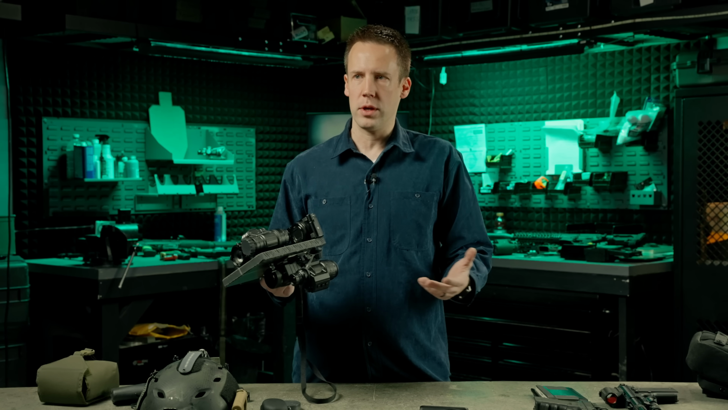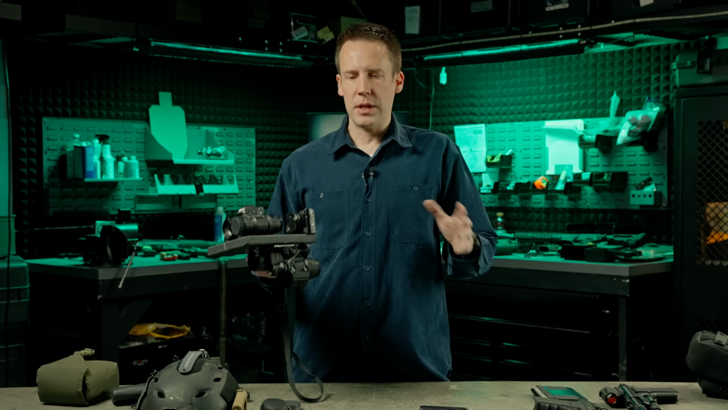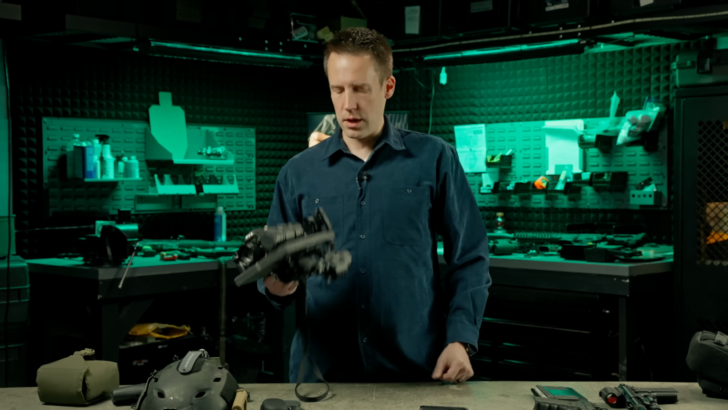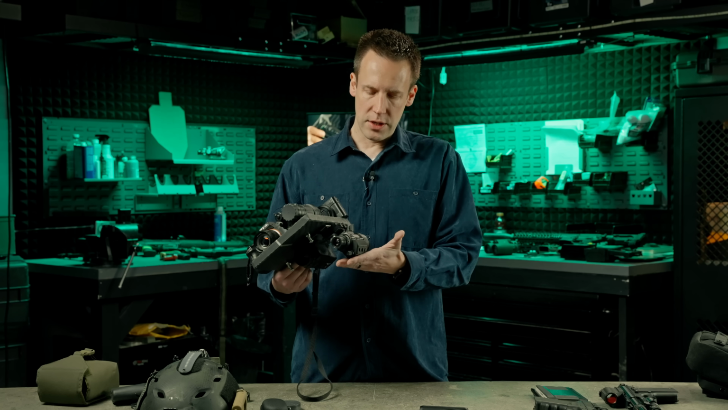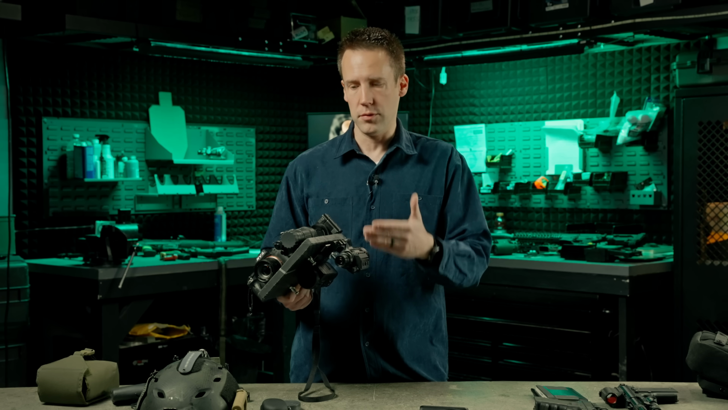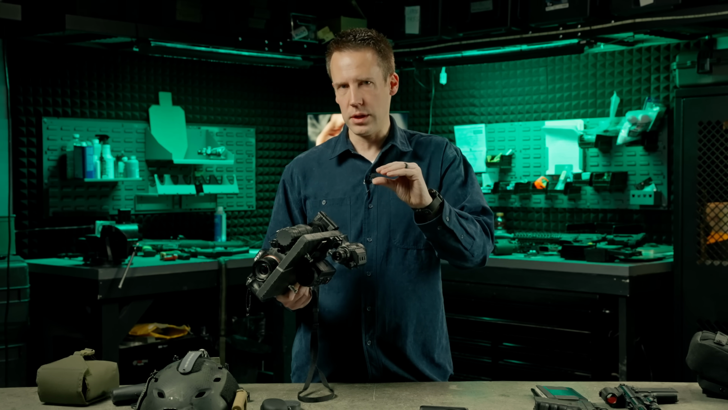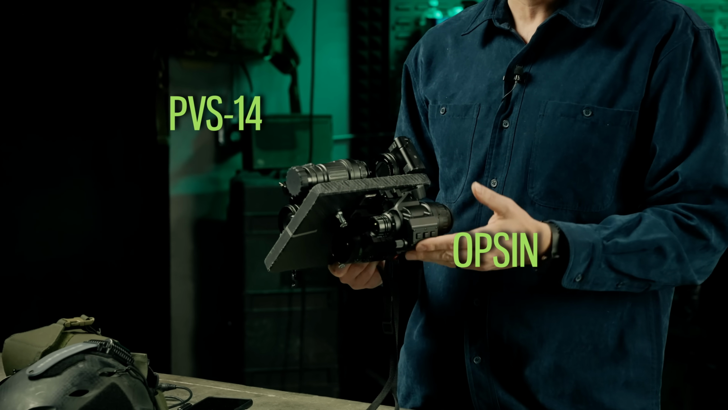It's a little bit like, for example, a helicopter and an airplane. They both do the same thing, they both fly, but they fly in such totally different ways that the strengths of one are the weaknesses of the other. This is pretty much the same. So this device right here, the Opsin, has weaknesses in the areas of sensitivity. It is not as sensitive as this. It cannot see into the dark. When there is really, really low light levels, this thing struggles more than this thing does. So sensitivity is a weakness.